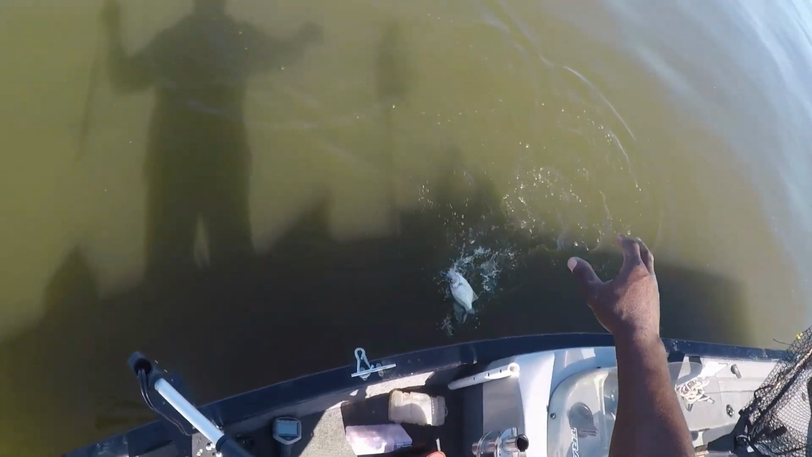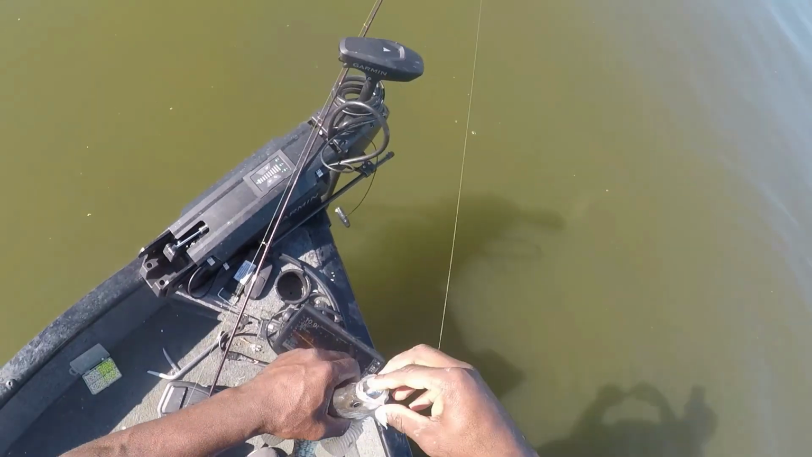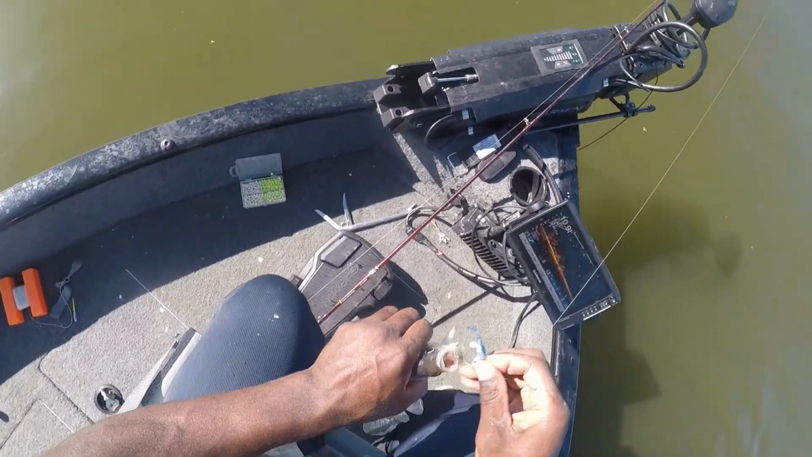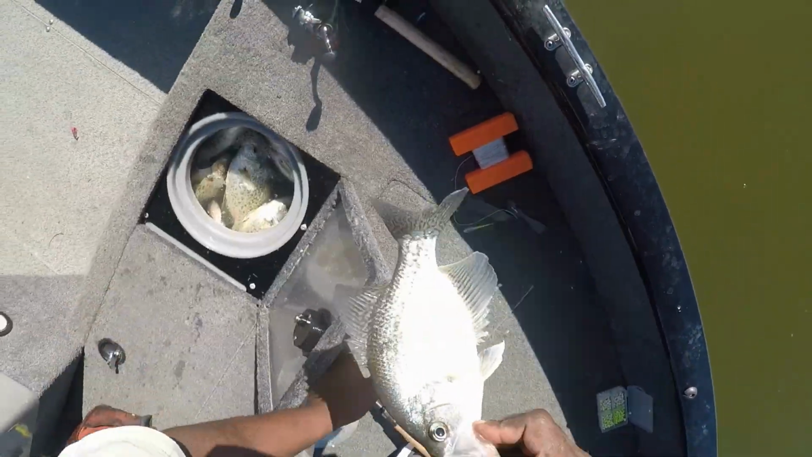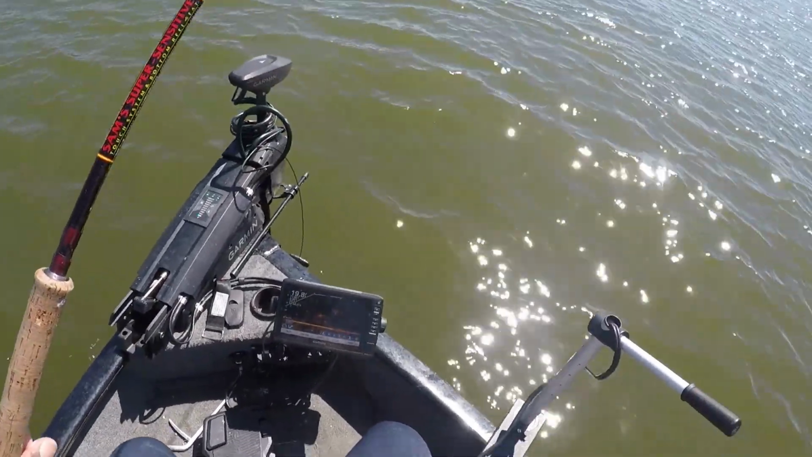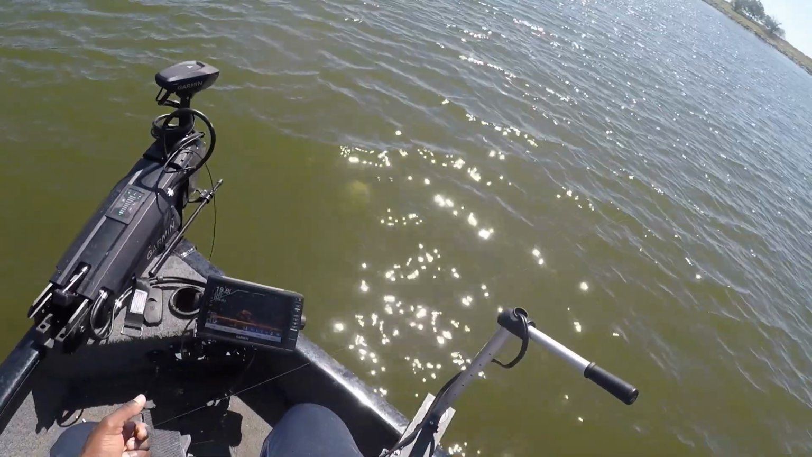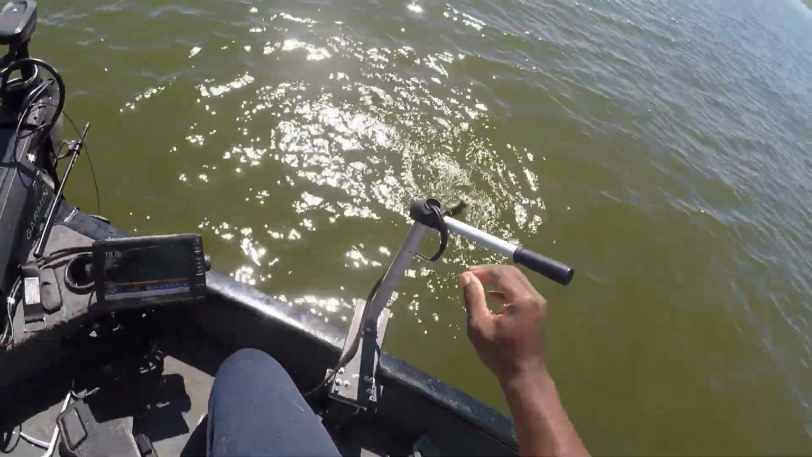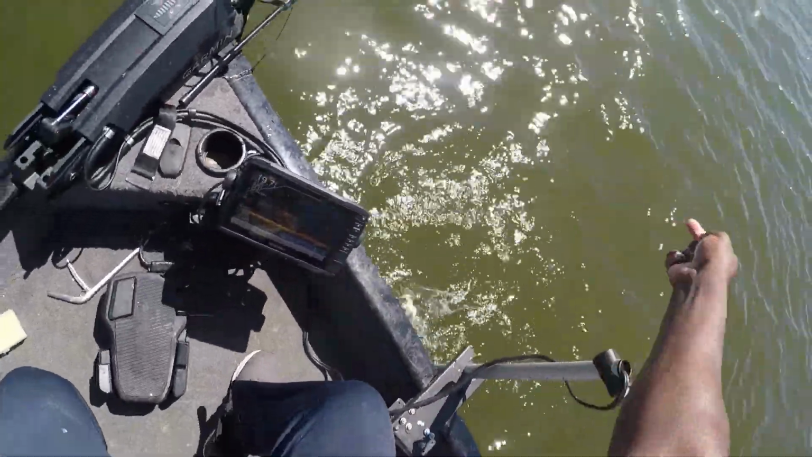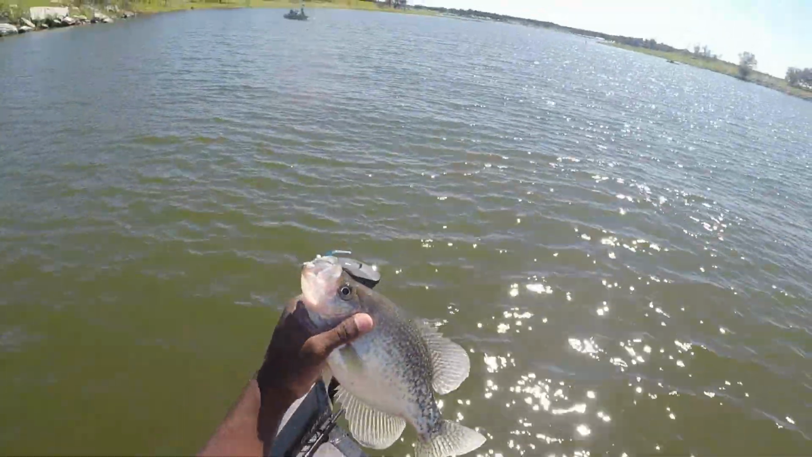Another grown man. Ooh-wee. Boy, y'all see that? Oh, that's a nice black crappie there.